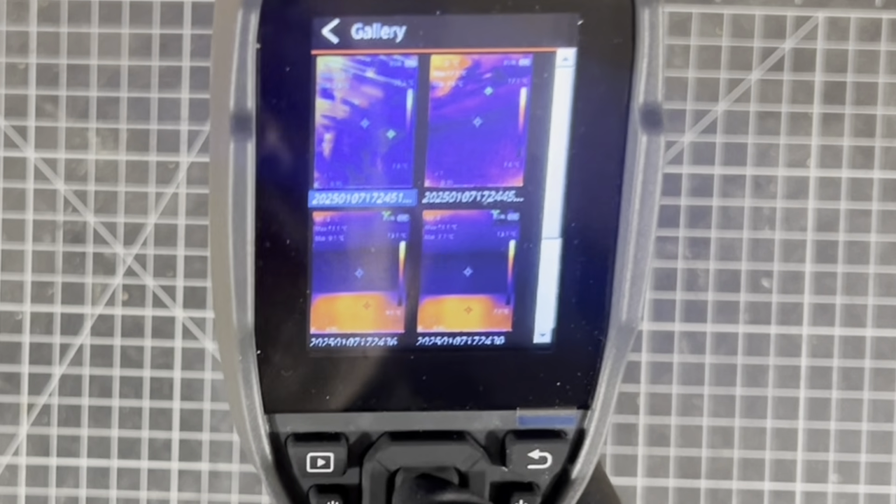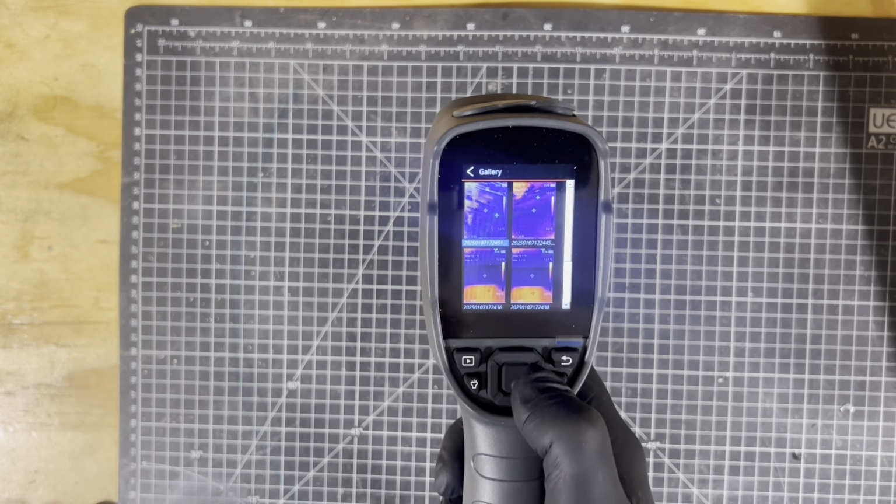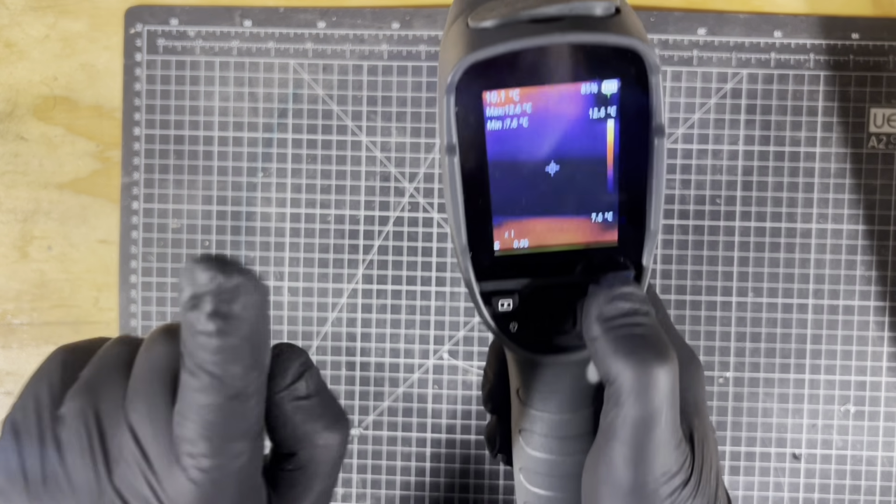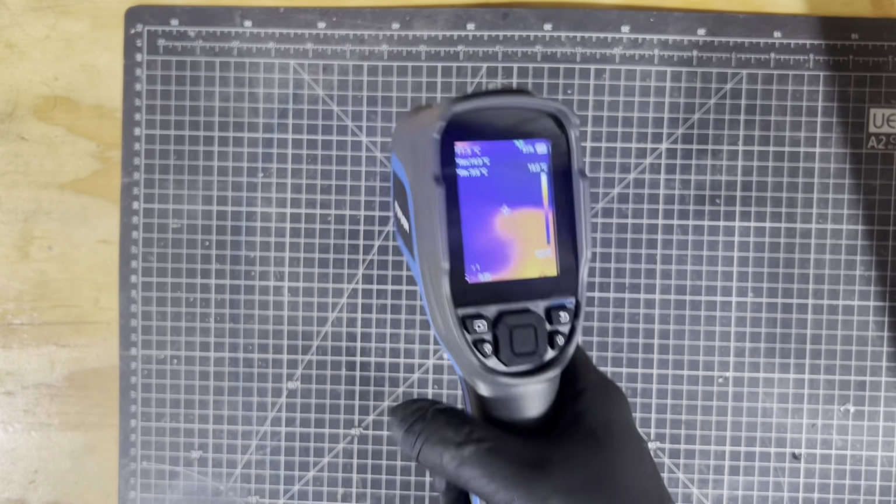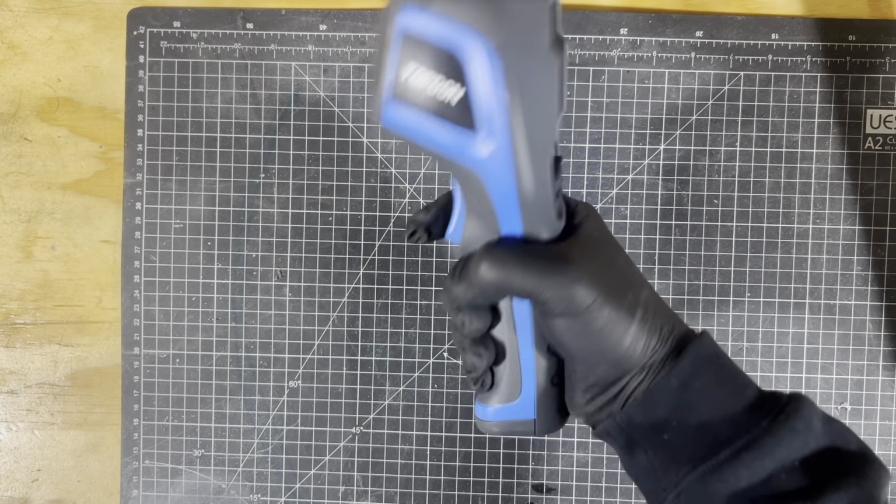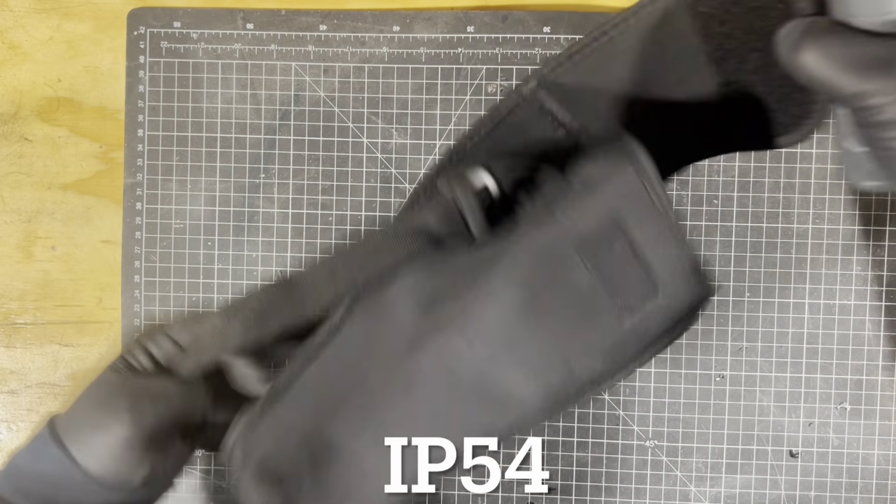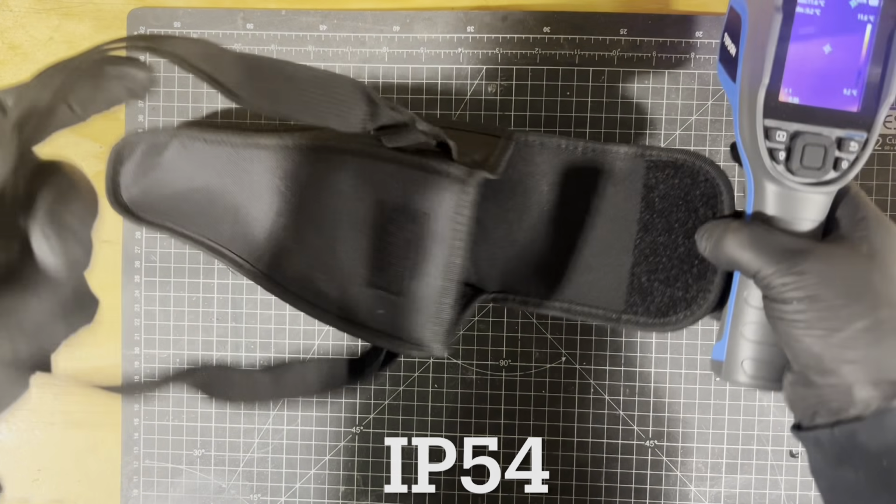So, self-explanatory, it stores all your photos and images. If you want to reference the temperature at a later date, you can. Right, I'll show you what I did when I was playing around with it. I'll tell you about more of the specs as we go along. There it is, nice in the hand as well, really good grip. It's shockproof and waterproof.